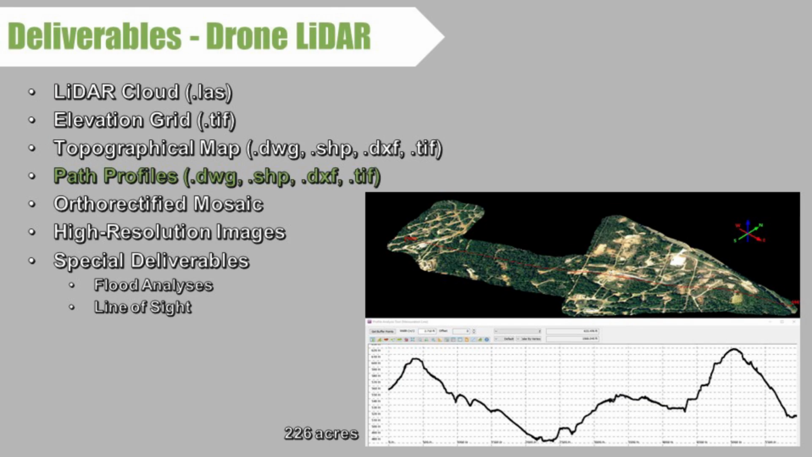Path profiles, that's the example we gave earlier going through the creek, where we can do a cutaway wherever you might want the cutaway and get very accurate measurements along that line for the area you may be trying to measure.